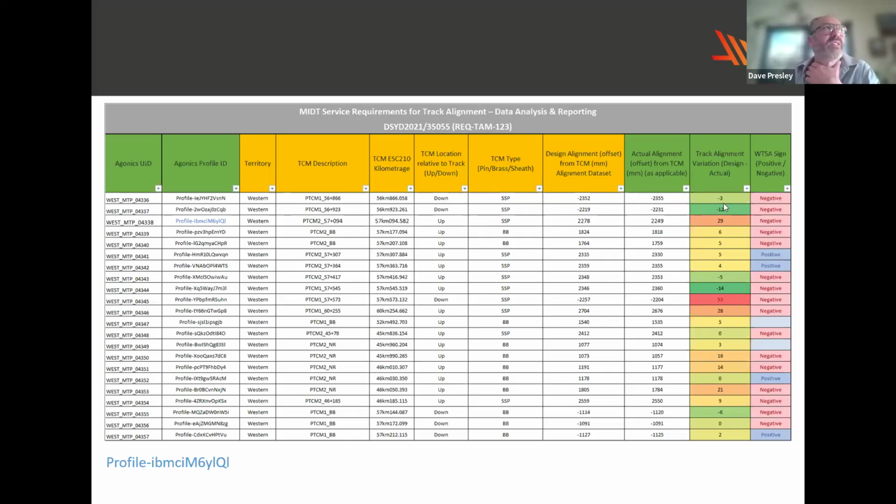This could be because the structure that the TCM is on has leaned, perhaps, but more often than not, because these checks are done around curves, it's because the position of the track has slightly shifted just due to curvature and some lateral expansion. So this is a system to detect lateral creep, if you like. And I'll show an example of that.